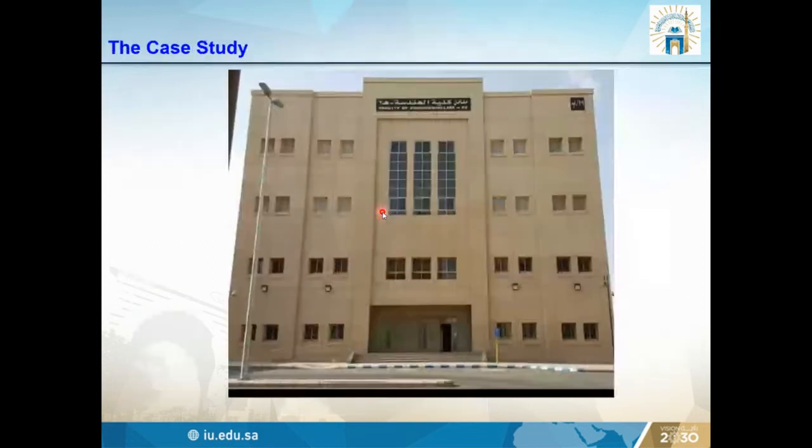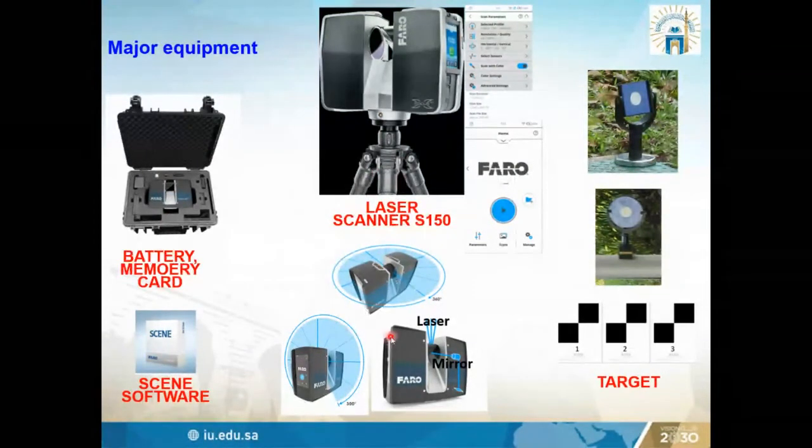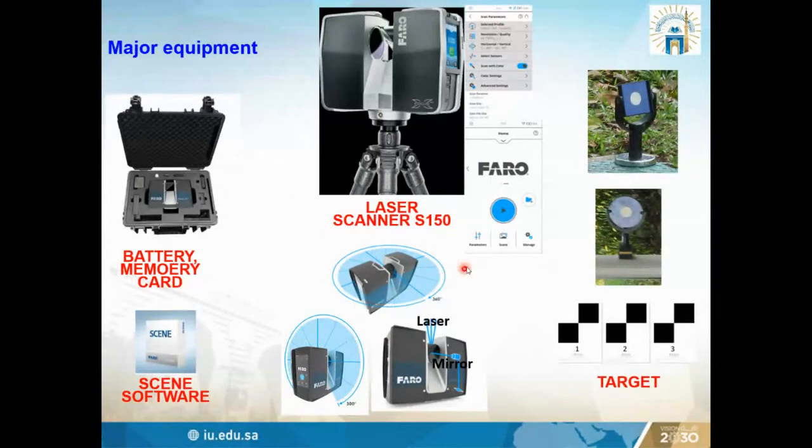We did this case study on the engineering college building, and these are the documents we use. We have the laser scanner here, we have the software, and this is the laser scanner on the tripod. The laser scanner rotates at different angles, and this is the setup. We have the parameters, and we will finally run the scanner. It will rotate in different directions and capture the data.